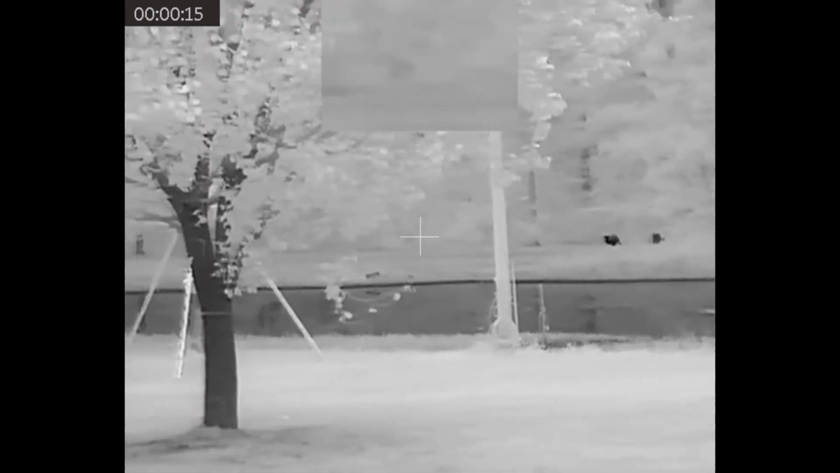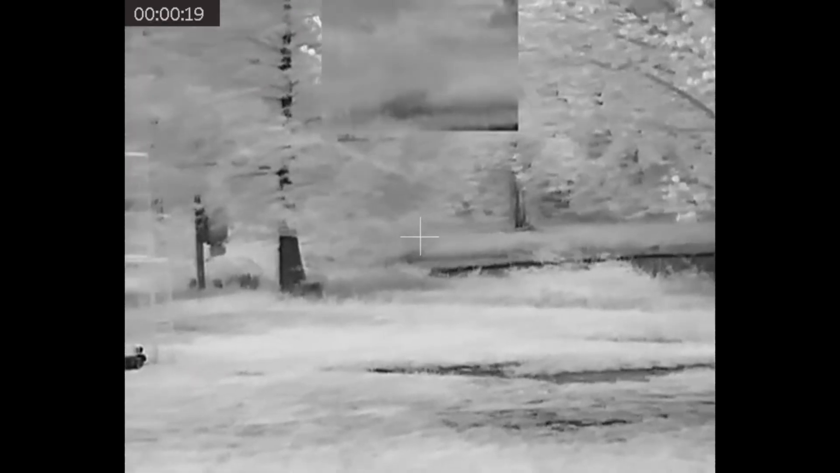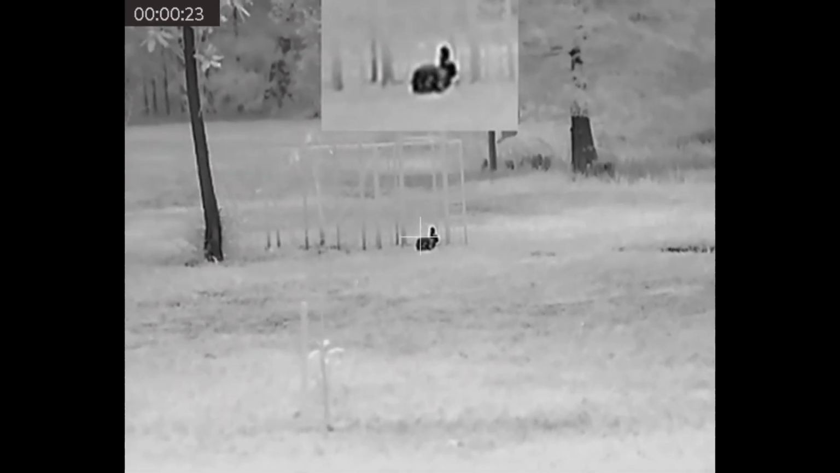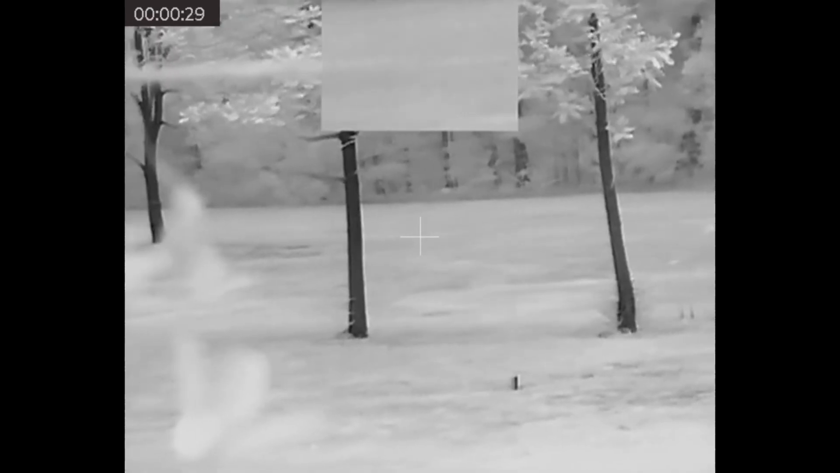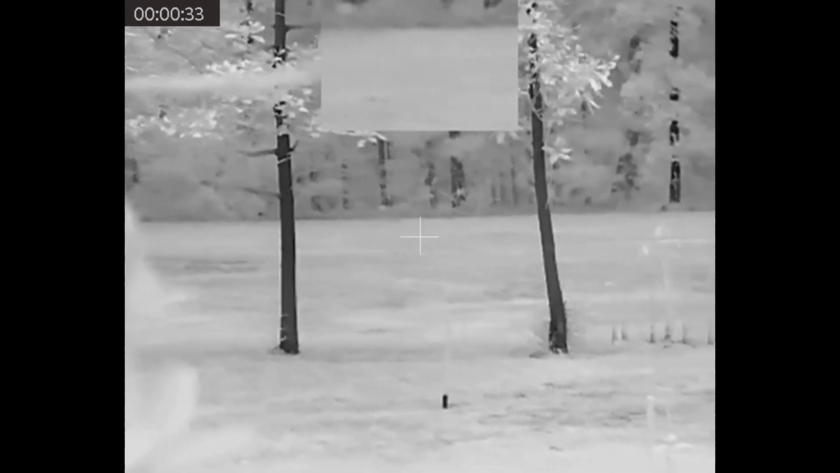If you're looking through the riflescope, your crosshair is still in your secondary picture, but just pulling the video off the riflescope, it is not. But while you're looking through it, the crosshair is definitely there, so you could actually use your secondary picture to take a shot. Again, boys and girls, this is the AGM Rattler TS35.